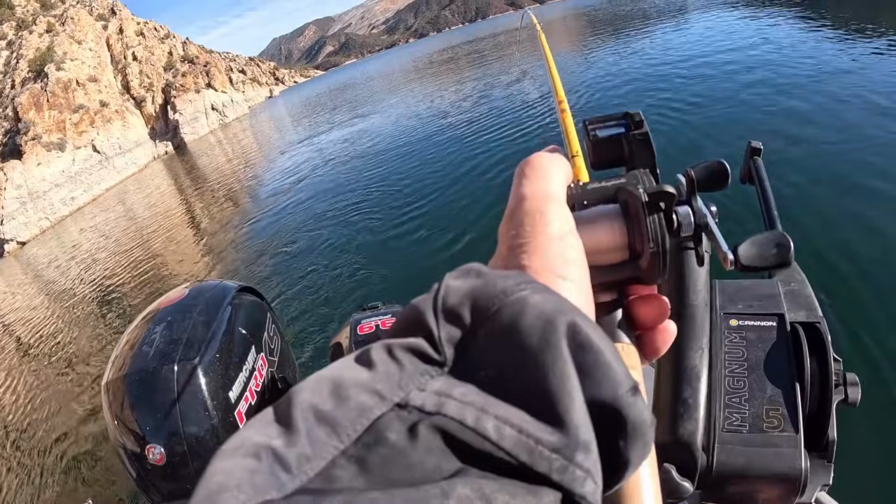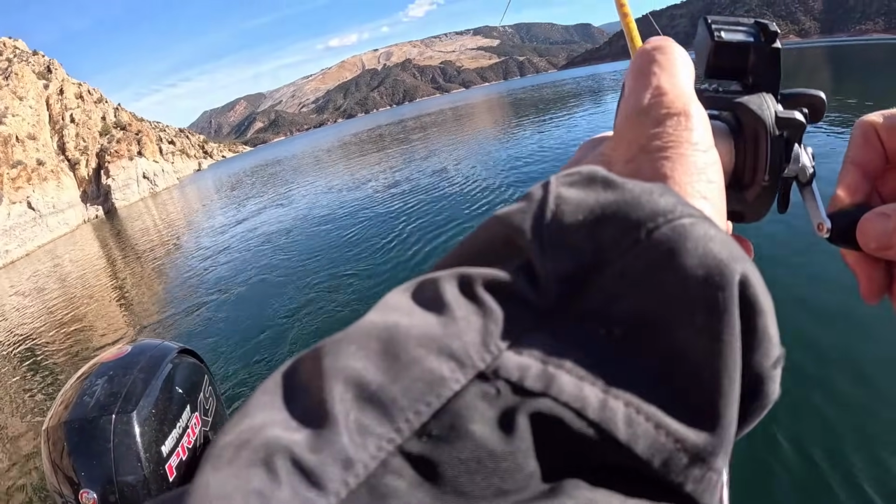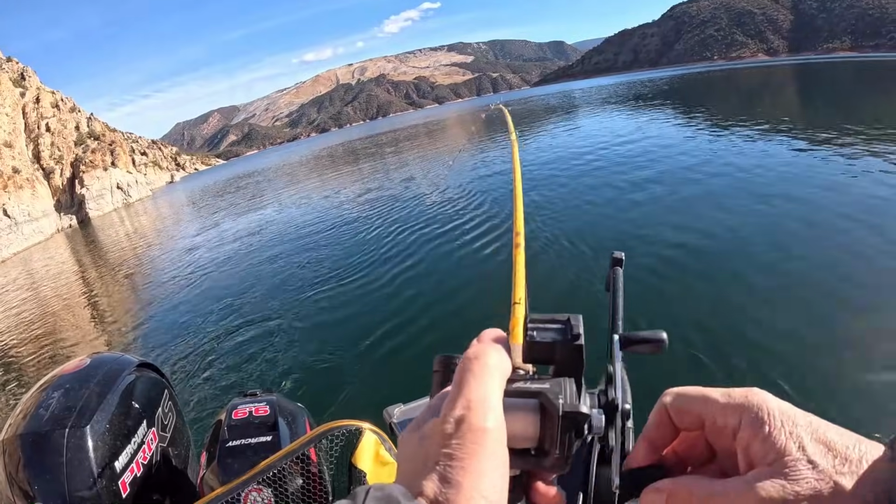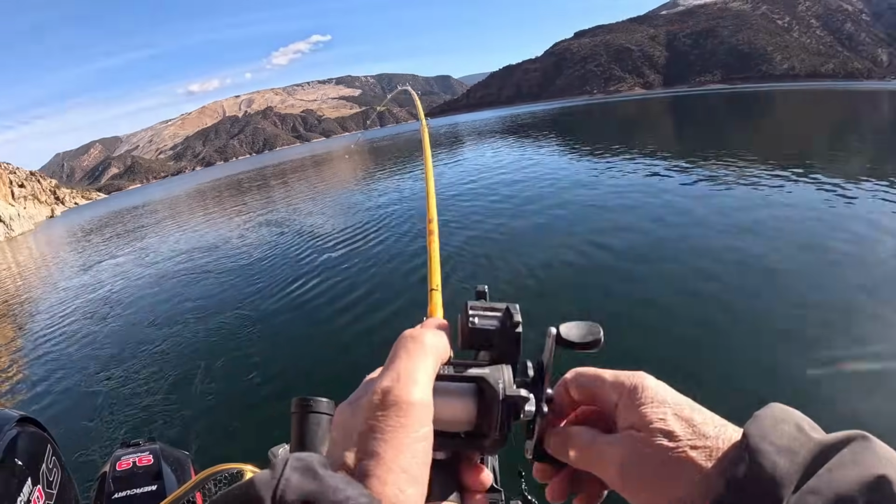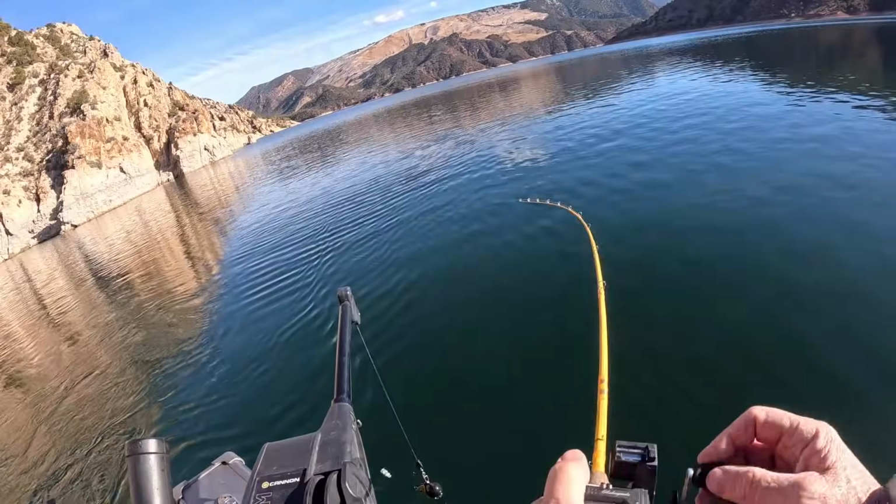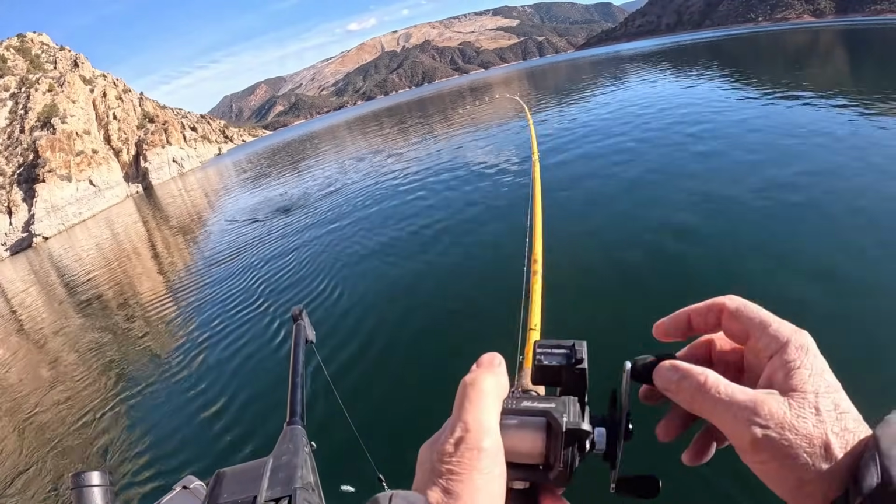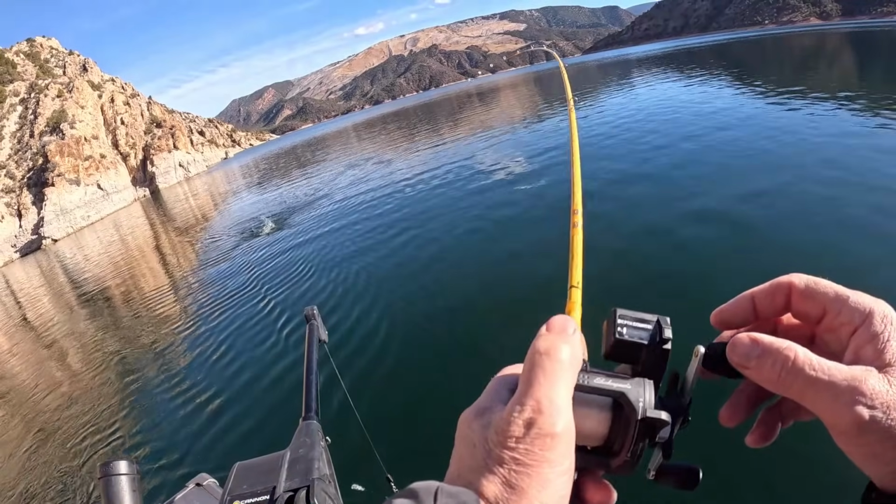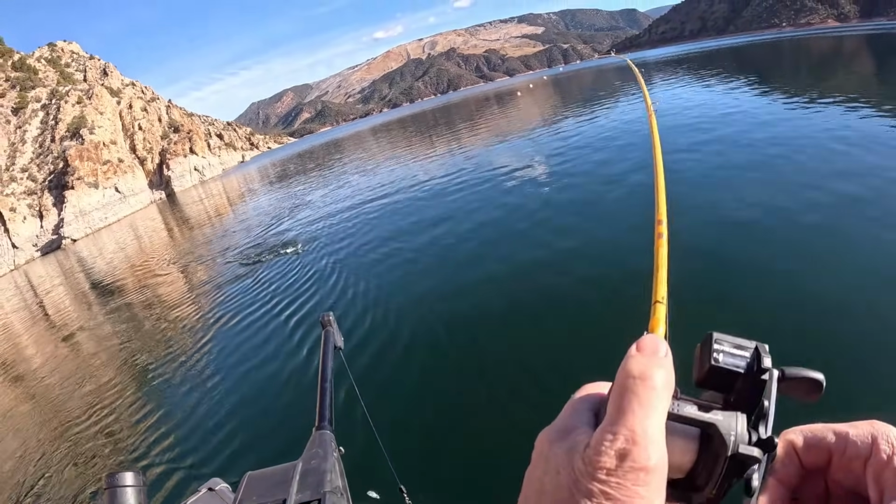Another fish on. Feels like a good one. We'll see what happens here. Got to make sure I don't hit any of the walls. Looks pretty nice.